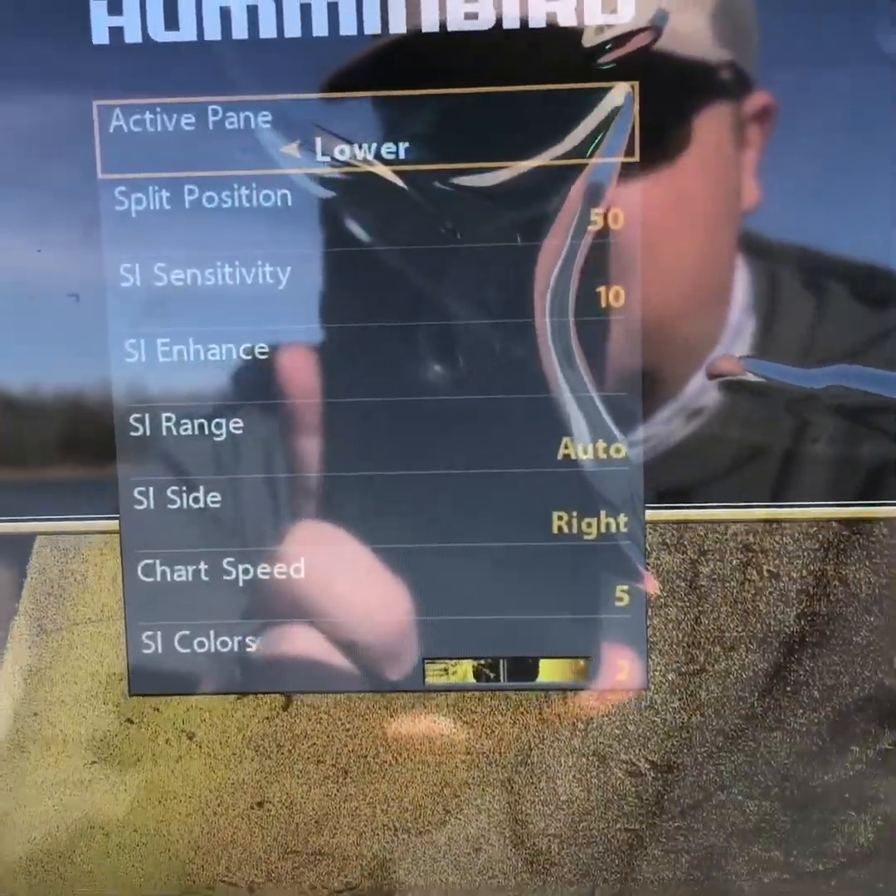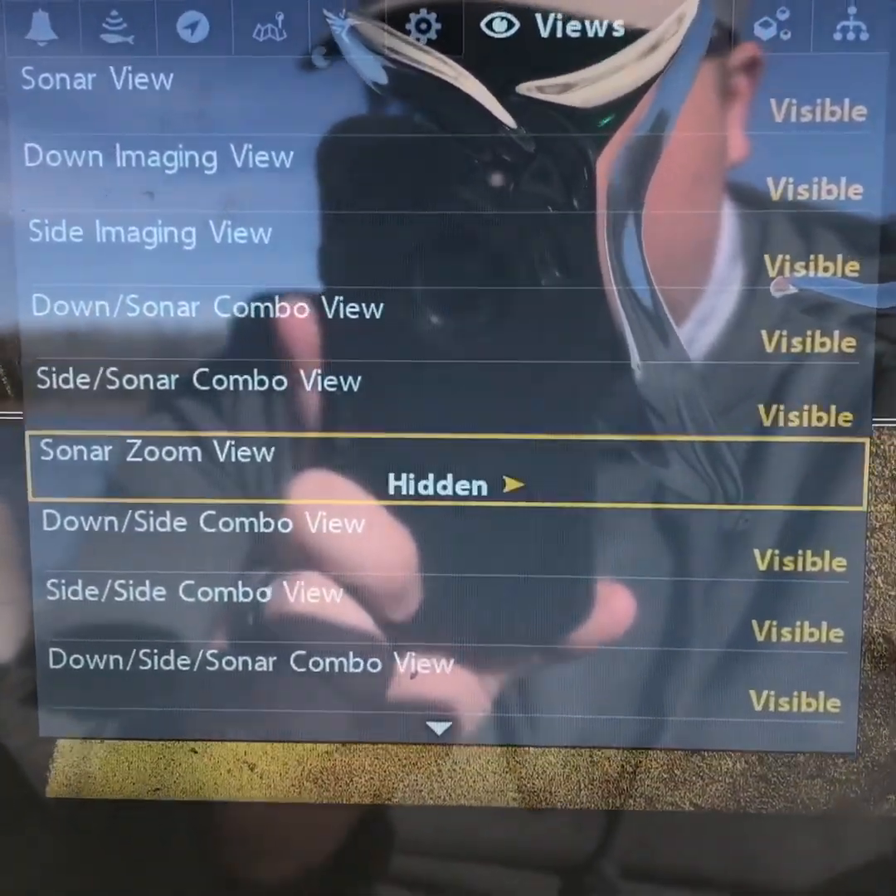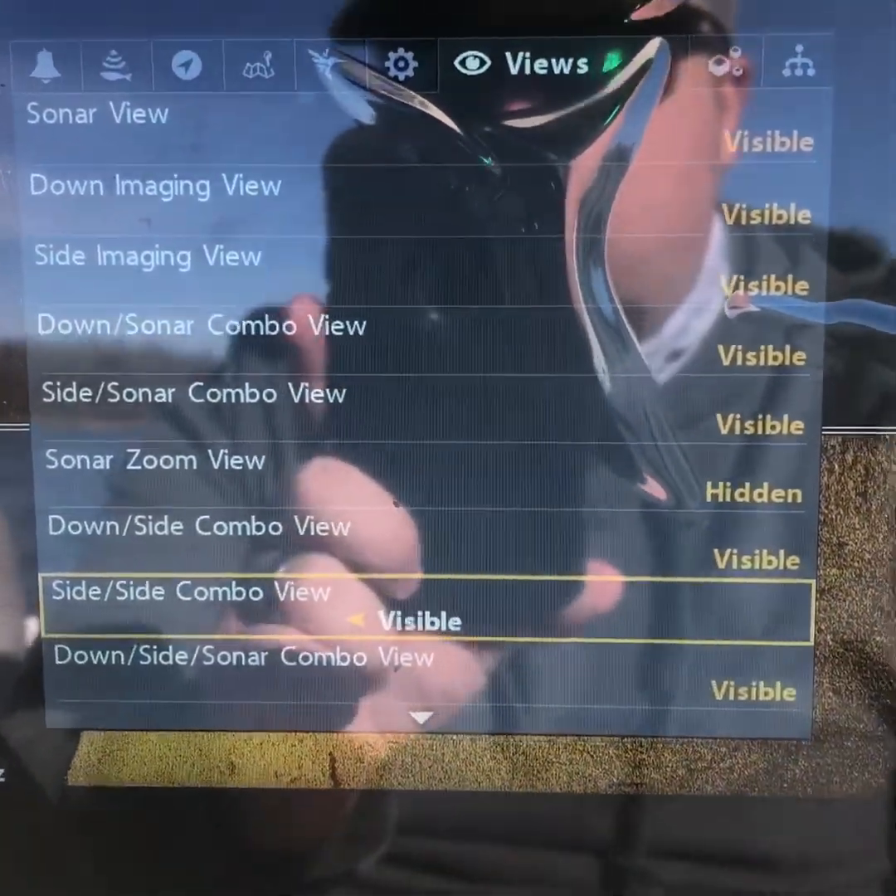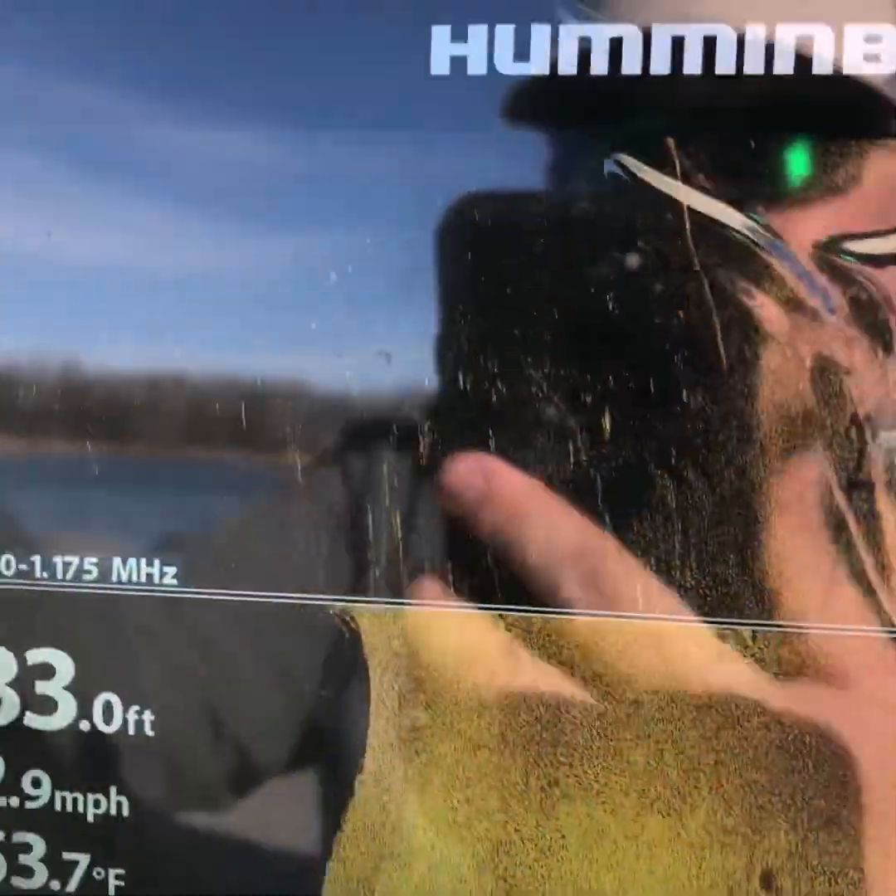So you want to go to your views in your Humminbird and go down, it'll say side side. I'll actually just show y'all. Here you go. I'm gonna hit menu, go to views, and it will say side combo view. You want to make that visible, and it will bring this up. It will look just like this. I'm not moving, so it's not going to show really good. But anyways, see, I have it going like this instead of right down the middle.